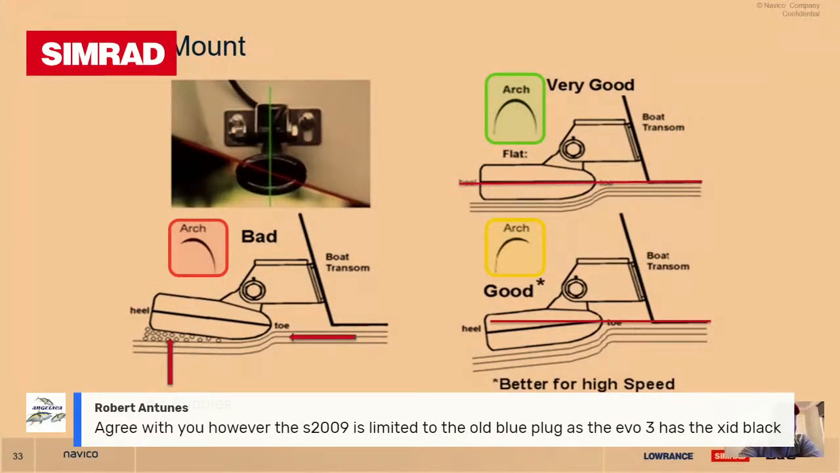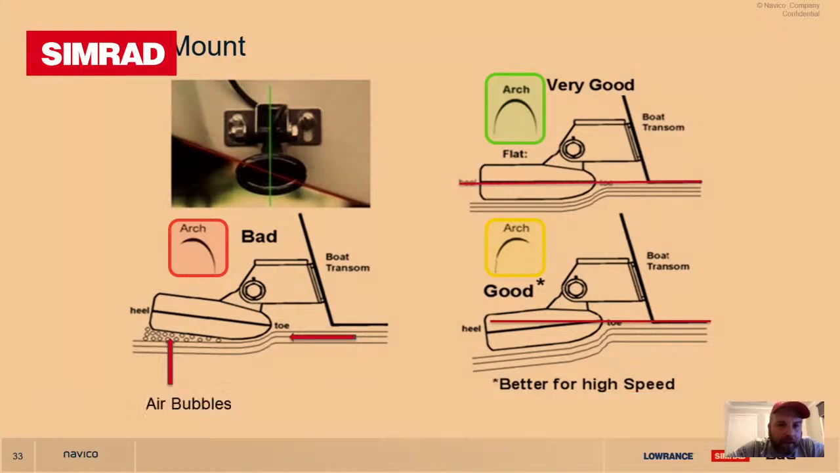So a question from Robert, Anton. He's saying that he agrees with you, however, the S2009 is limited due to the old blue plug. Yeah, understood. So there is an adapter cable available that you can run with the XID, and it still does fully. The 2009 will still give you all the custom frequencies that an XID transducer, Xonic transducers will give you, so you can dial in your custom frequencies. Understand that it may be a little bit limited with the single channel Chirp, but again, for the money, it's a fantastic unit. Again, I love them. I love the S2009. I'll have a few screenshots to show you in a moment too.